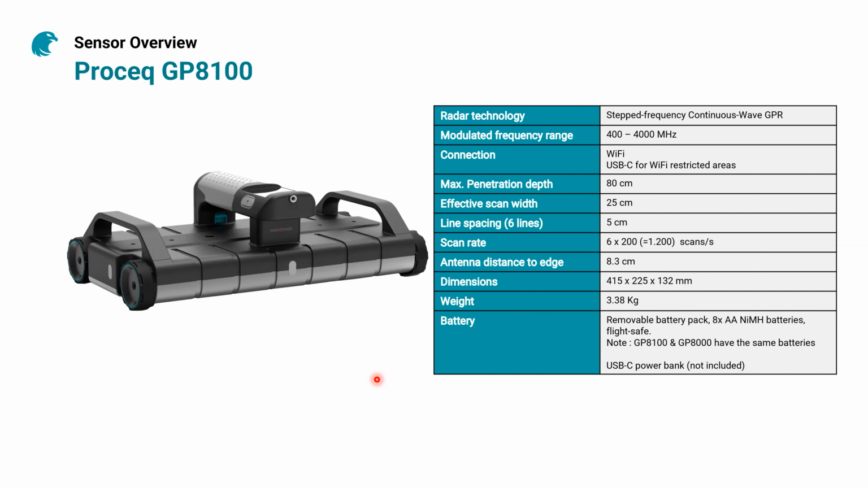But overall, this stepped frequency continuous wave gives you a very wide bandwidth. So for example, for this unit, we have an ultra wide bandwidth of 400 up to 4,000 megahertz, which is really very important when you work on the concrete. The connection capabilities of the unit are mainly the Wi-Fi that connects the GPR with your iPad. And as we said before, for Wi-Fi restricted areas, you can use a USB-C connection.